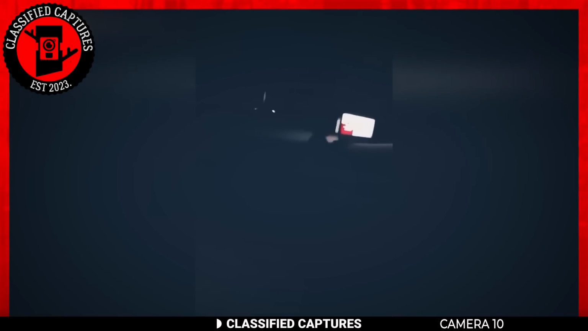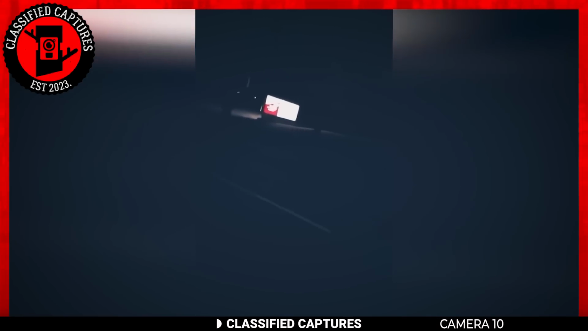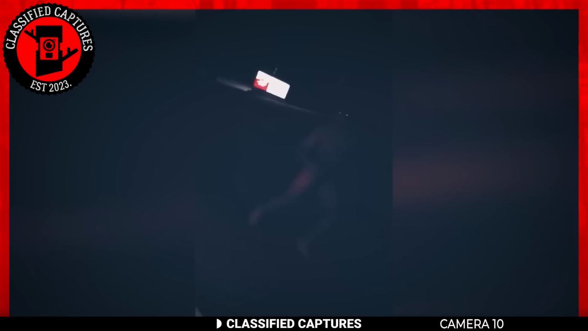Our thoughts turn to the possibility of a cryptid, perhaps even the infamous Rake. But can a Rake move with such speed? Well, that remains a mystery. But what do you guys think?